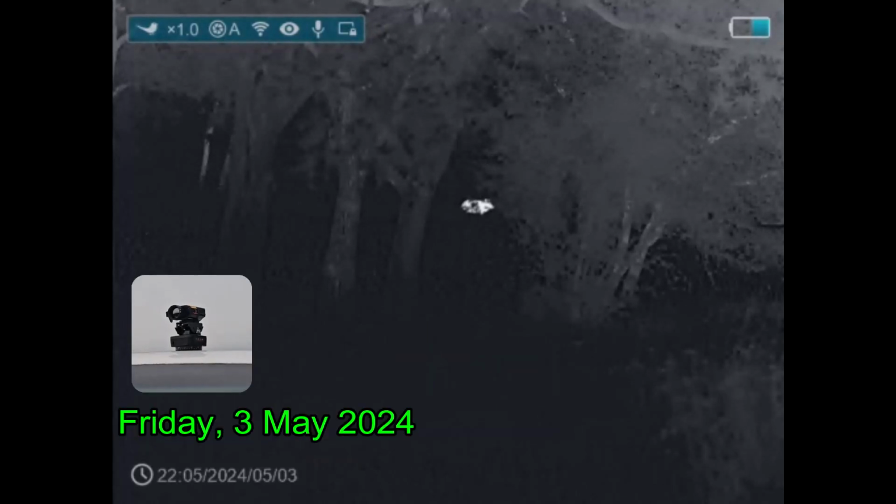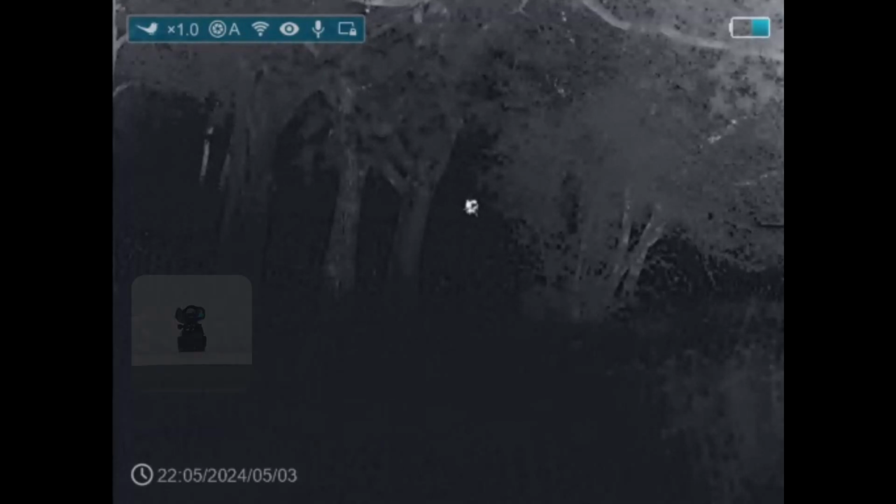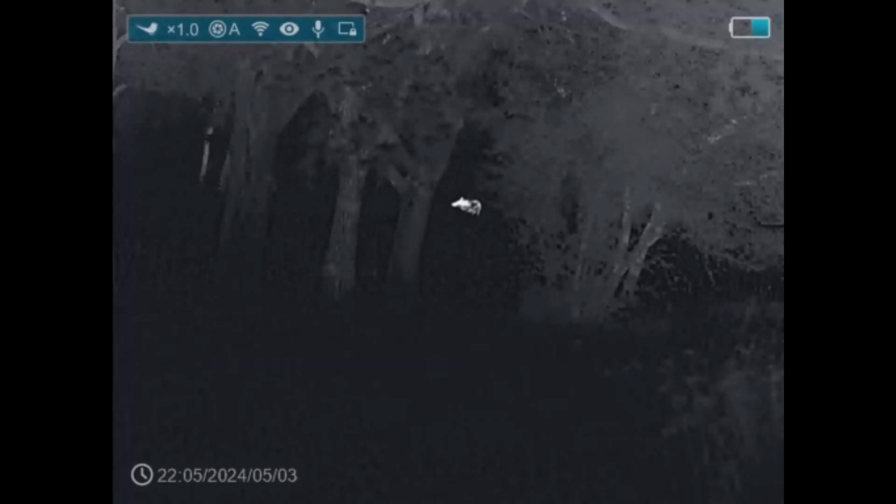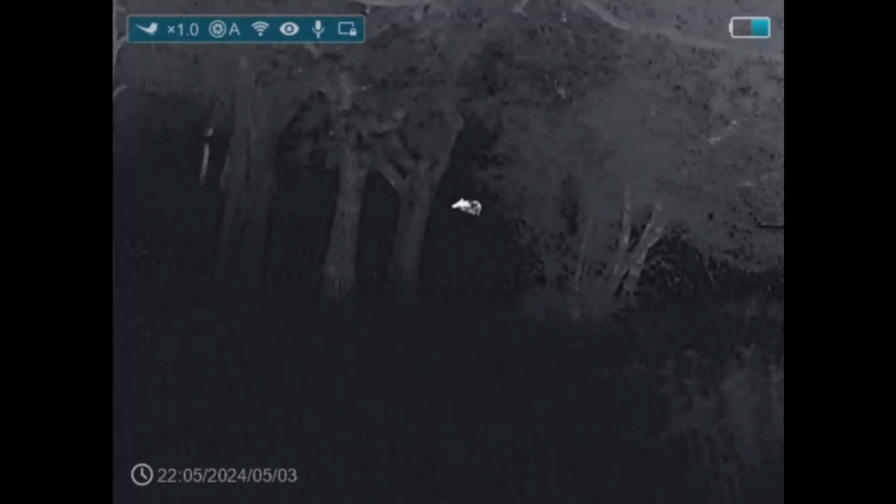We're driving down the road. We spotted the hog. Ben has already gotten out of the truck. He's very slowly trying to get his rifle out. And the hog realizes something is up. The wind is blowing right towards the hog. It's sniffing the air, and Ben is trying to be very, very quiet. And I'm not getting out of the truck. I'm just sitting inside the truck watching the feed on my cell phone.